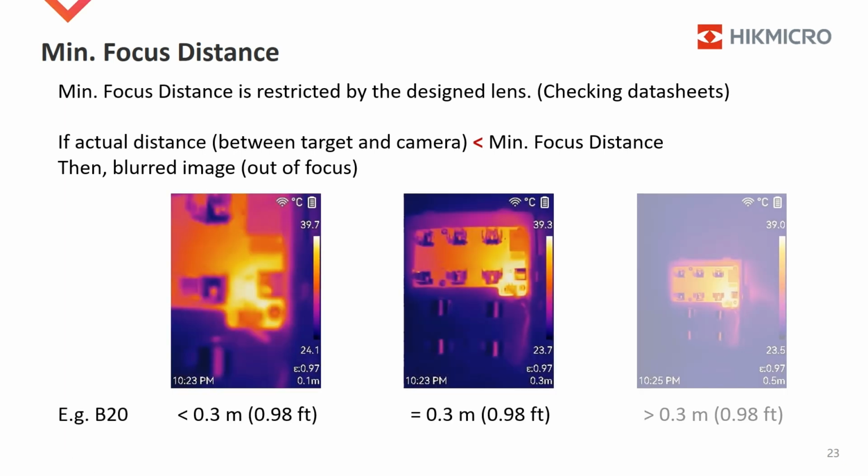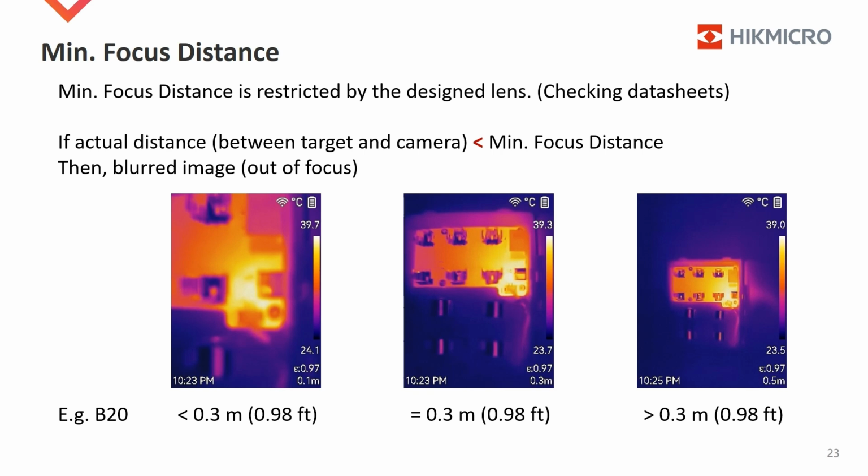Let's see B20 as an example. When the distance is shorter than 0.3 meters or 0.98 feet, the image is totally blurred. When the distance is at 0.3 meters or longer than 0.3 meters, the image is good.